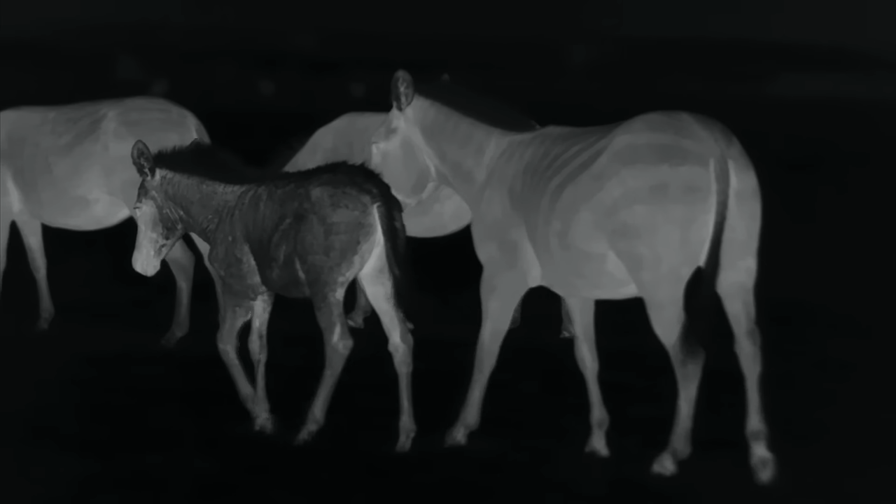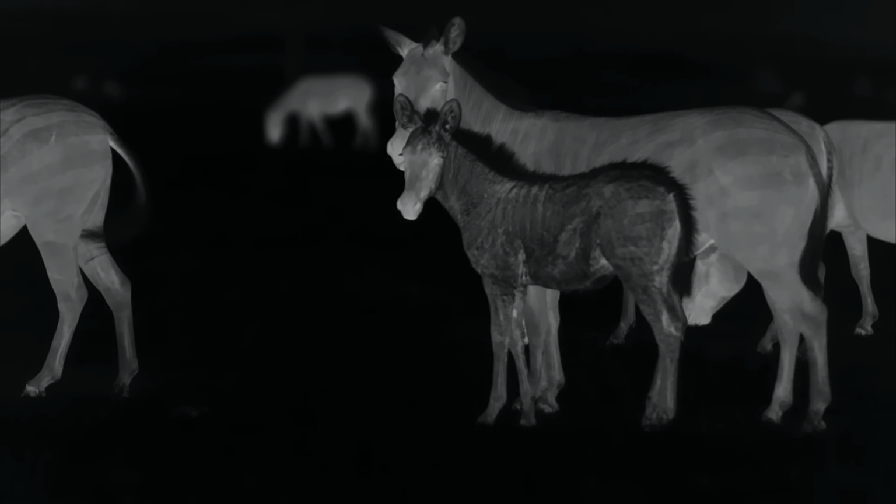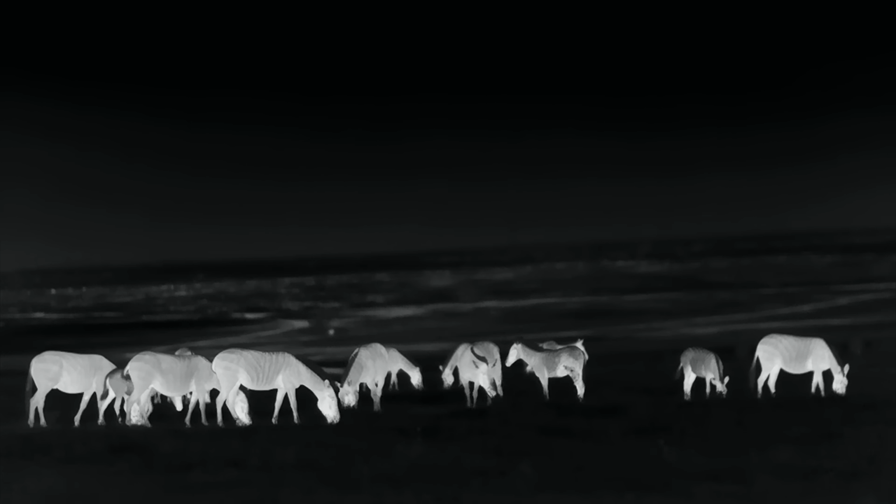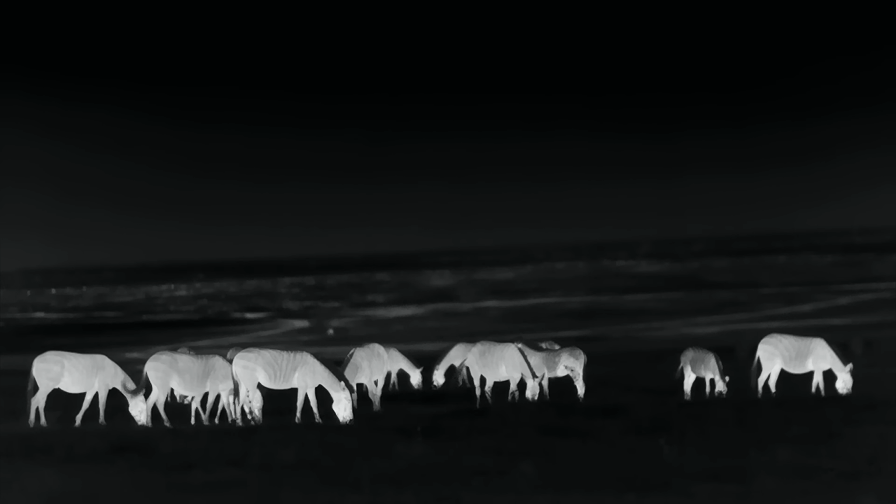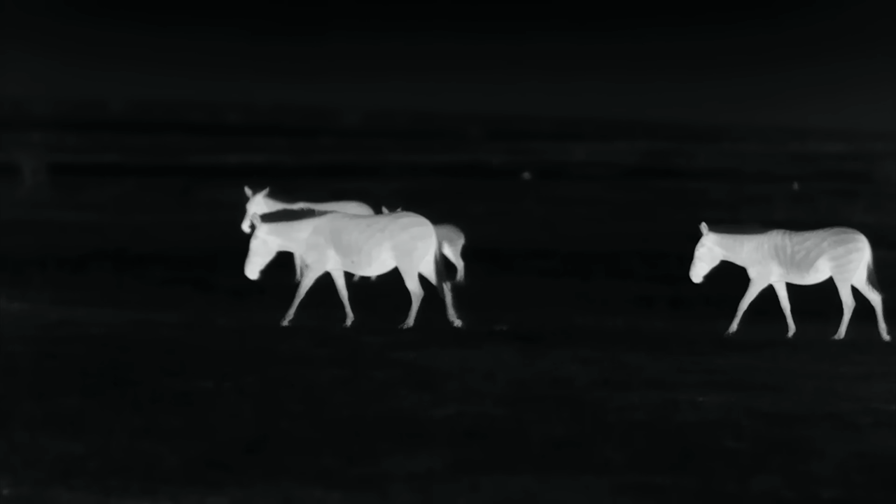Zebras find the roaring quite useful. After all, it betrays the whereabouts of the enemy. The lioness with the two cubs, on the other hand, finds it reassuring. Her protectors are close by. The family has settled in a shallow valley. The experienced lioness knows that zebra herds often cross a small stream here. She can only guess the position of the herd, but she knows the terrain well.